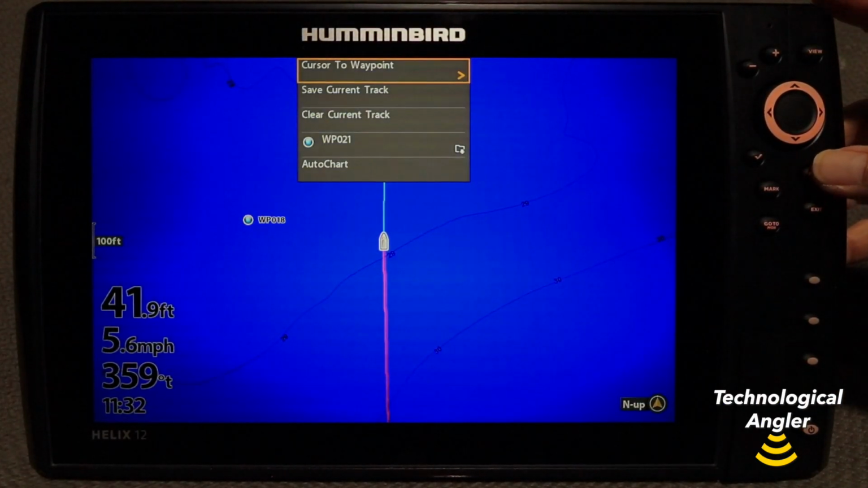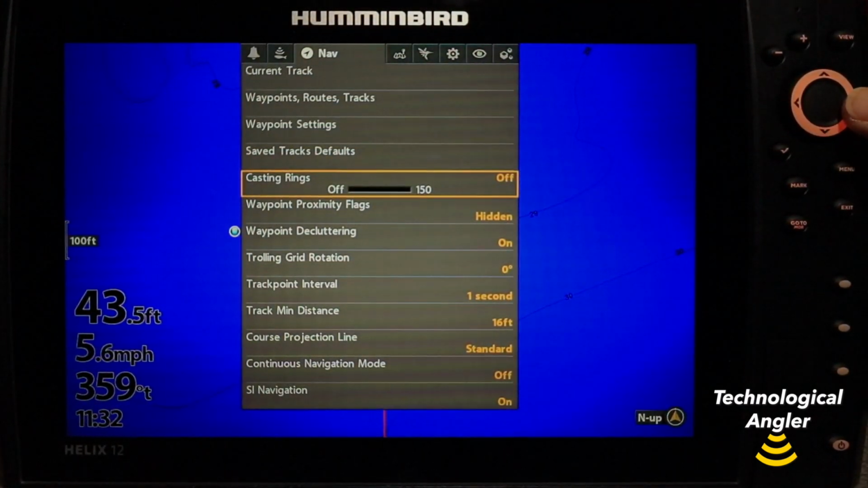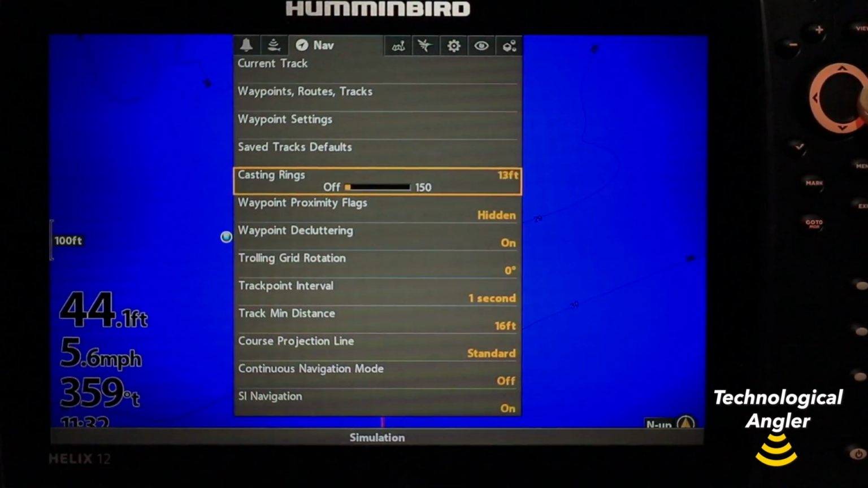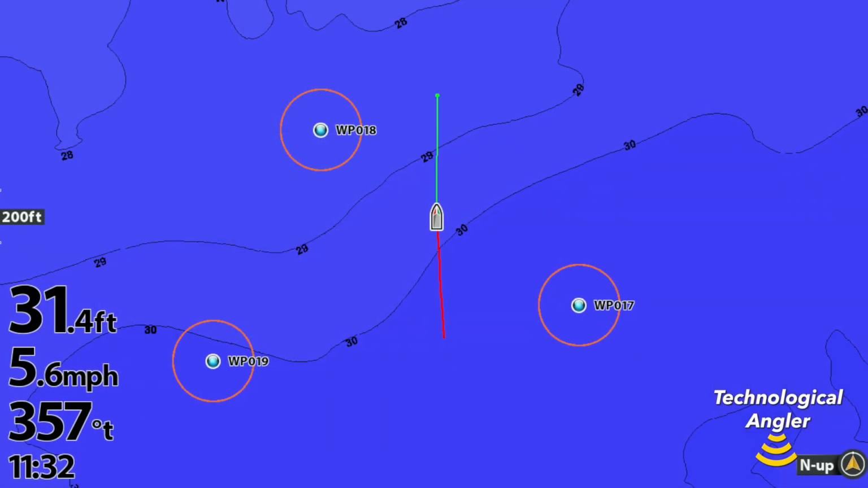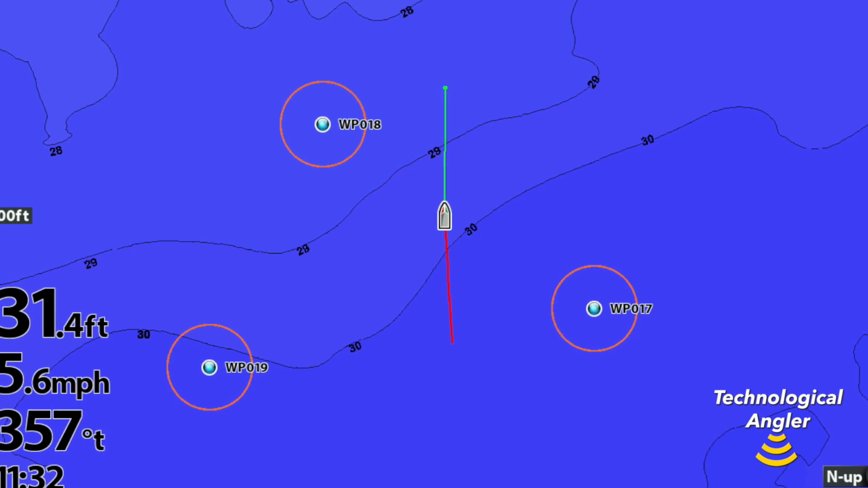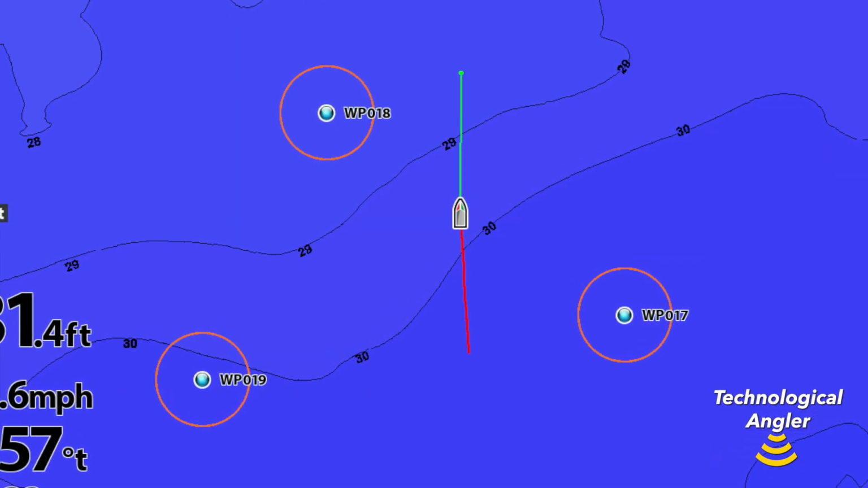Press the menu key twice and select the Nav menu tab. Then, turn casting rings on and set the radius of the circular casting ring. All waypoints on your chart view will have the same size casting ring displayed around them.